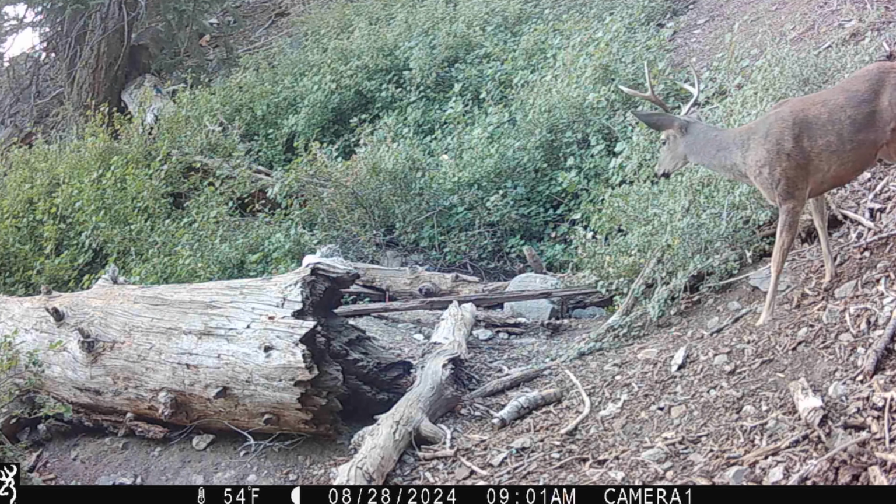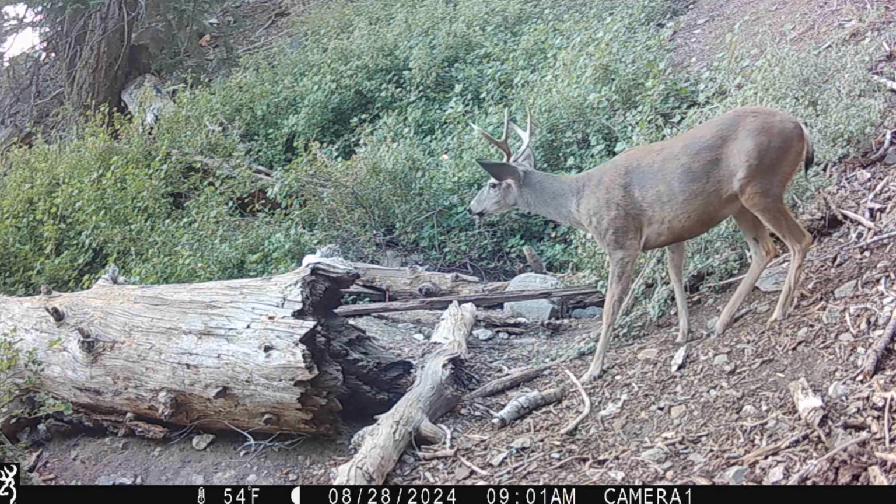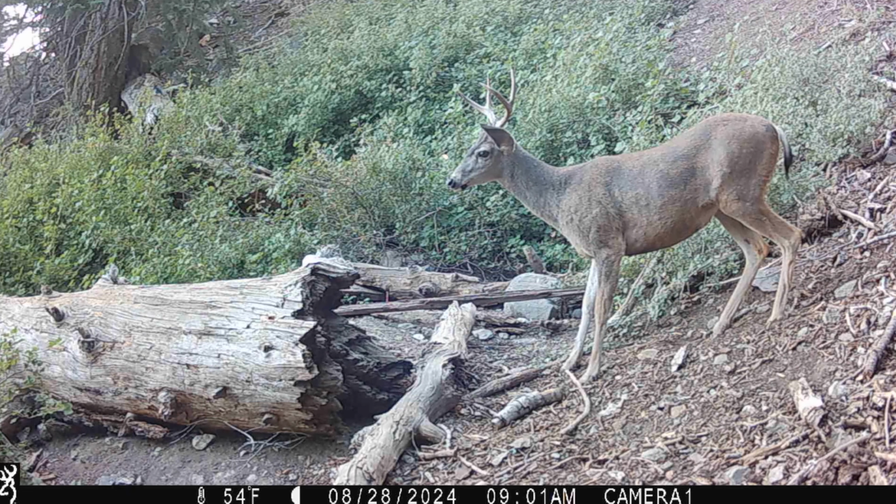This is the first deer I've seen on this cam this year. In past years, I've seen a lot of deer activity, but I think the uptick in bears has kind of pushed them out of this spot.